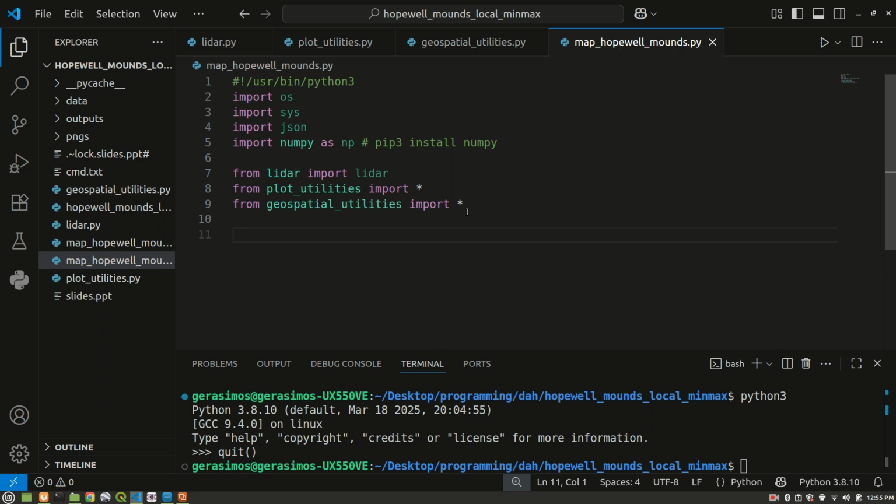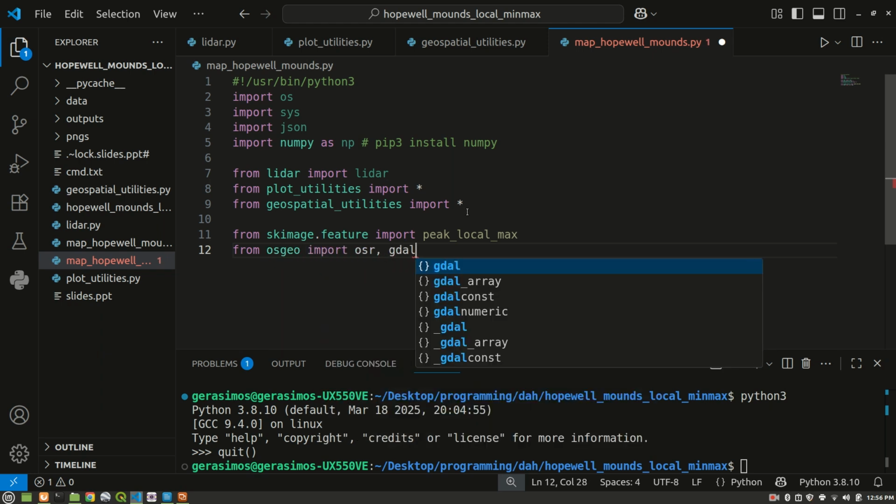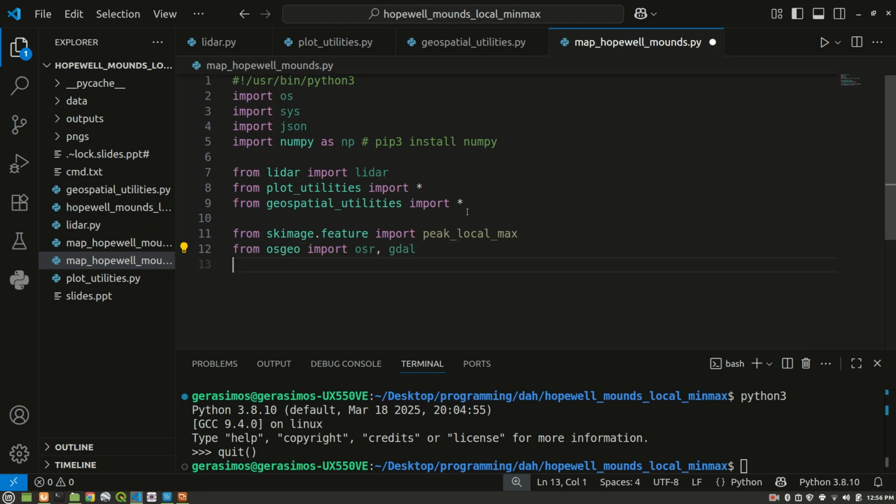We're also going to import some other functions that are going to be useful from other third-party Python libraries that we talked about earlier. From skimage.feature, we're going to import peak_local_max. We're going to be using this function later, so don't worry about it for now. We're going to import the GDAL library. And we're going to import a Gaussian blurring function.